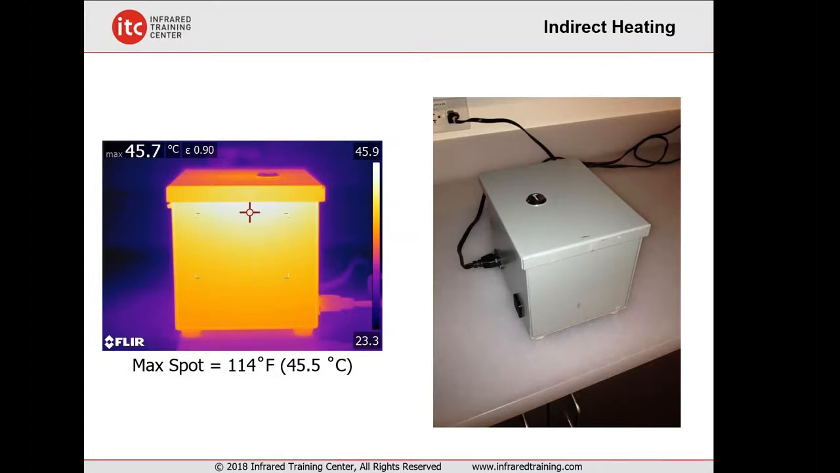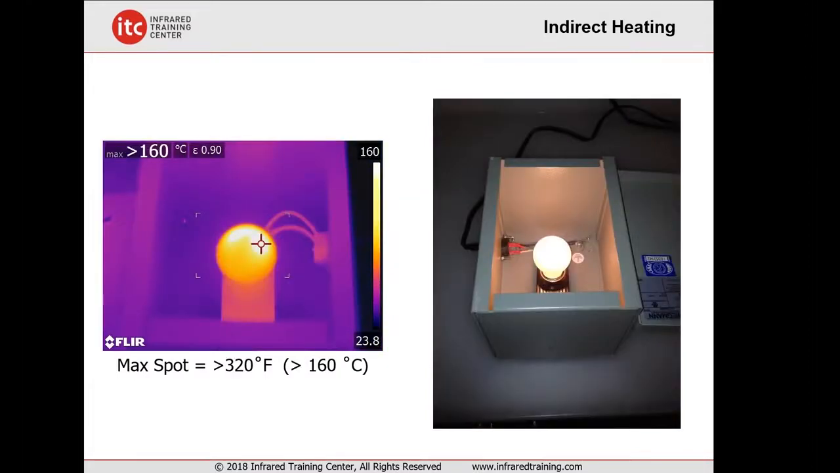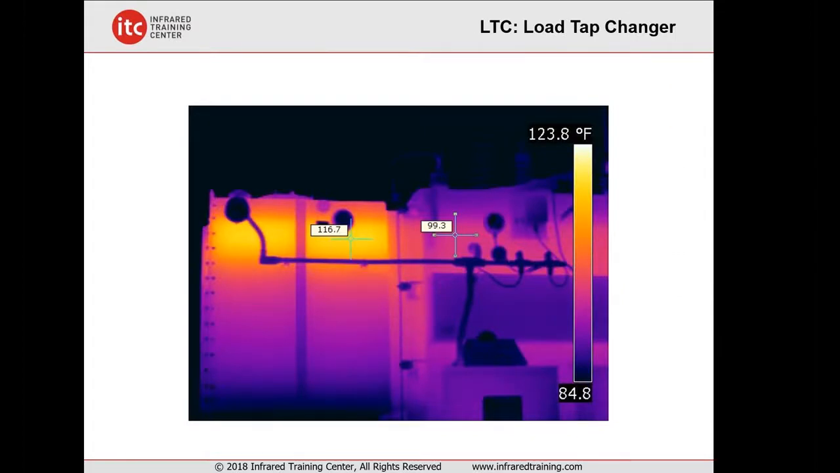And then indirect heating is another thing that we have to be careful with. You think of large substation equipment like a transformer or an oil-filled circuit breaker. We have our indirect heating lab that we do in our level 1 classes here. This is a light bulb in a box. It's an incandescent light bulb. On the outside, the maximum temperature is 114 degrees. And on the inside, it's close to actually 400 degrees. It's out of range on this particular camera.